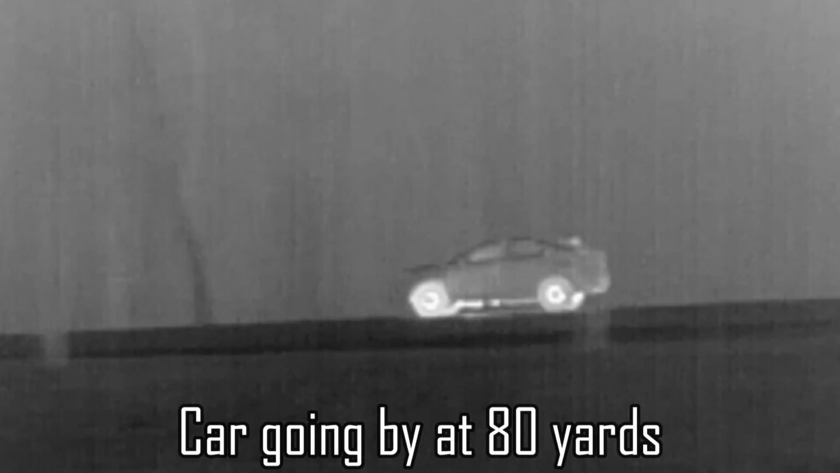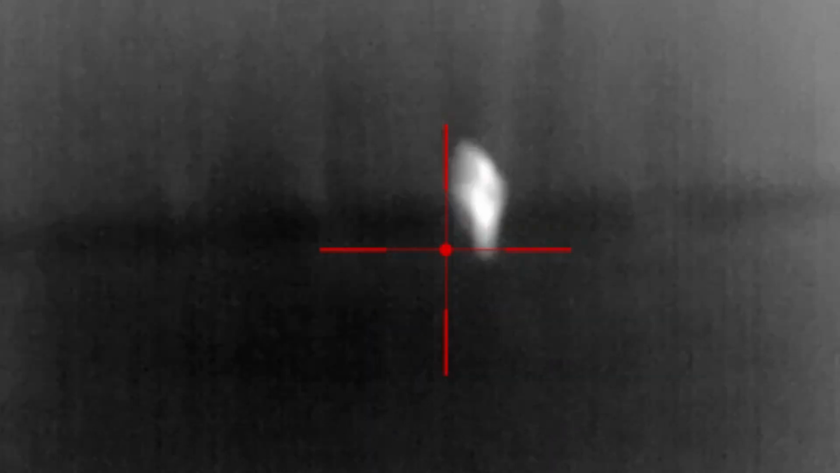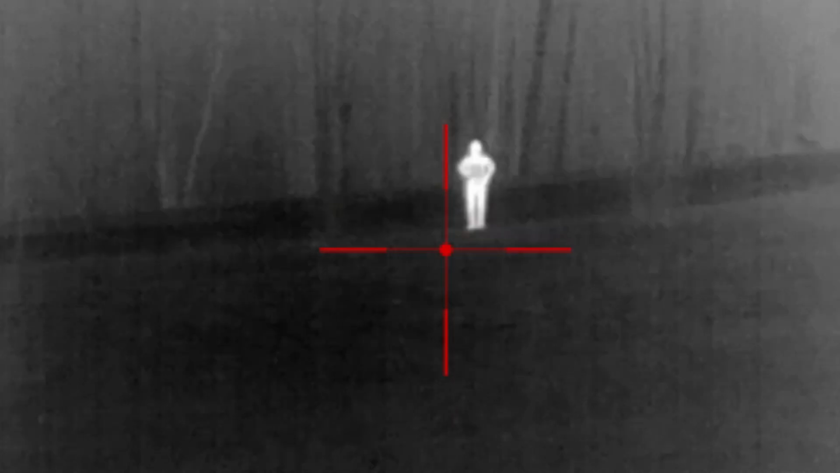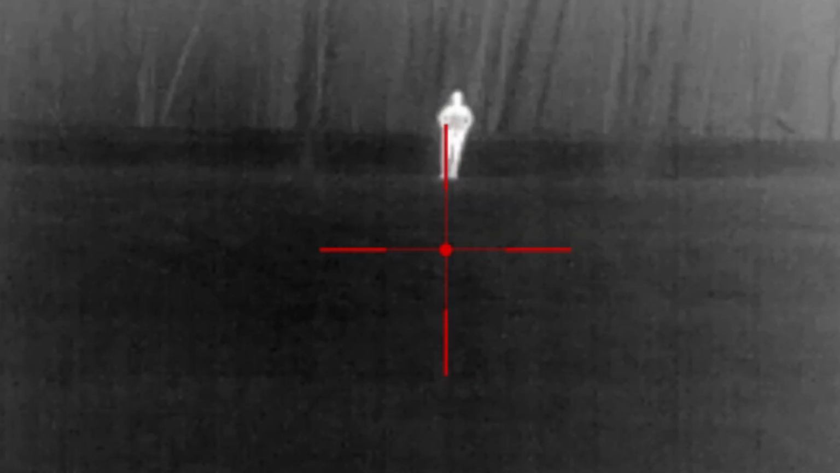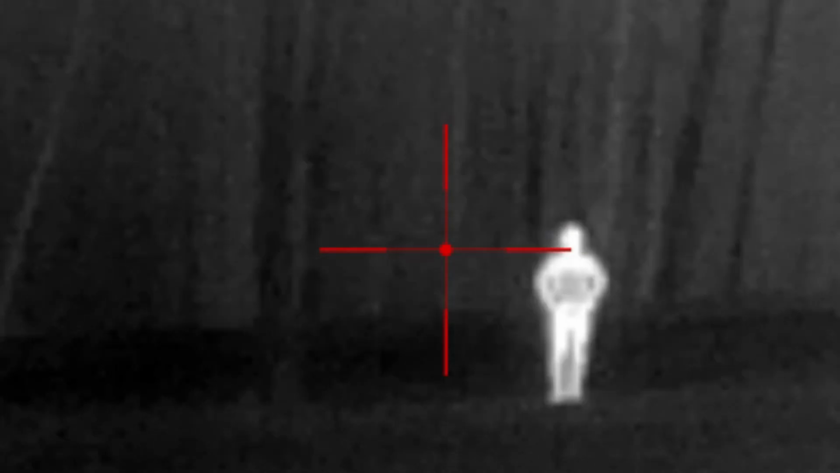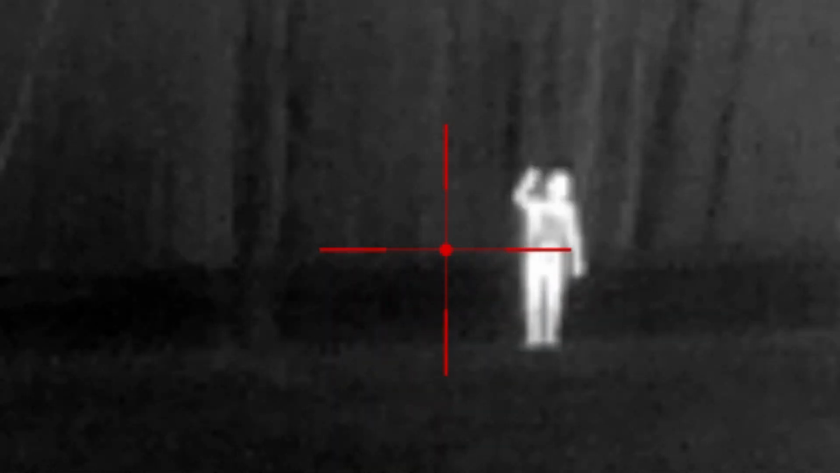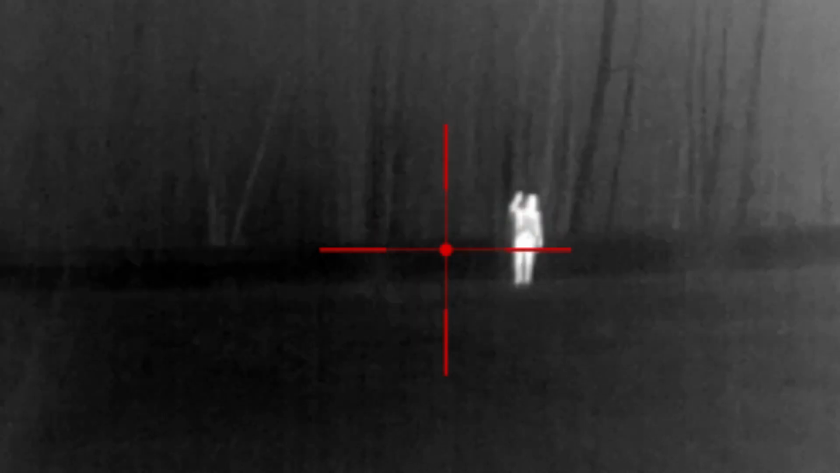I had a friend of mine, a girl, walk out at the end of my driveway. I'll show that here. That's about 75 yards. And obviously at the end, you could clearly identify her as a human or a person. And if that was a coyote, you might have trouble identifying the difference between a coyote and deer. So I'm going to say around 100 yards for small game is what you're looking for. But really cool little package here.